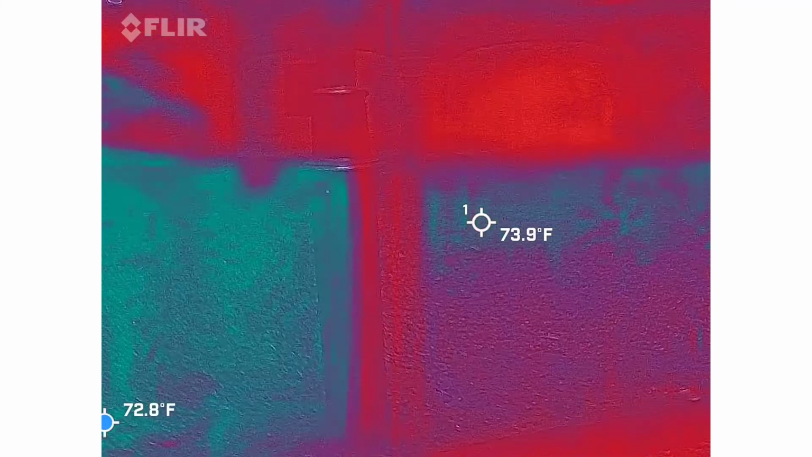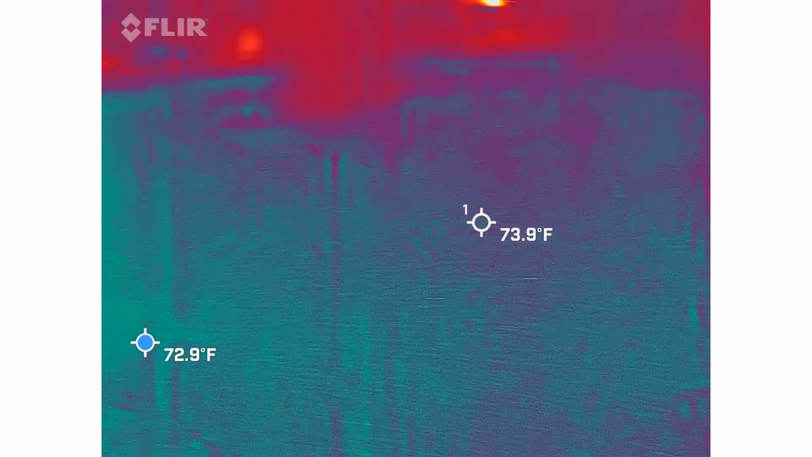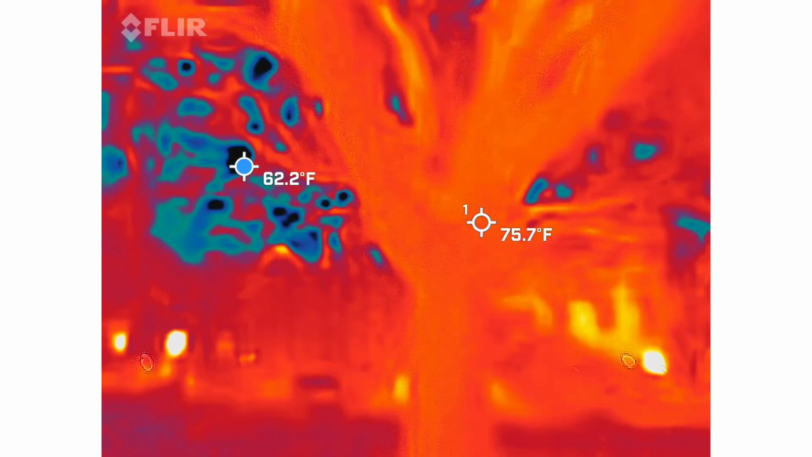Bro, these are like weird readings. The tree? I mean, yeah. Keeps going off.